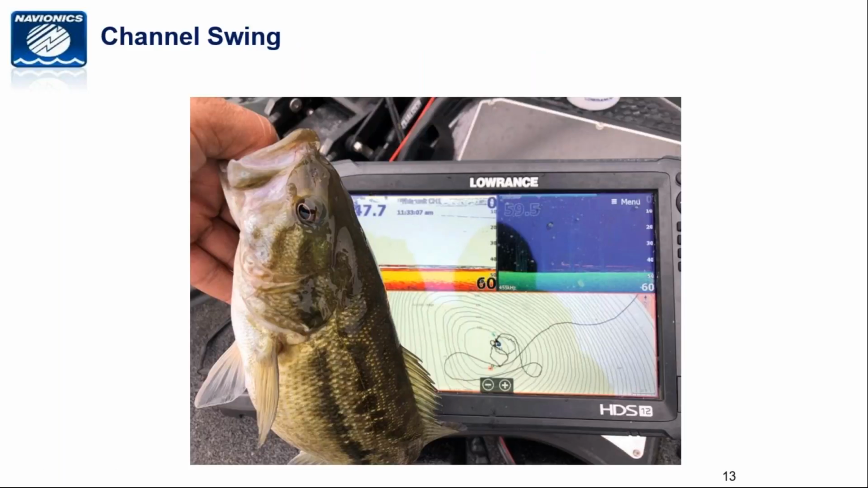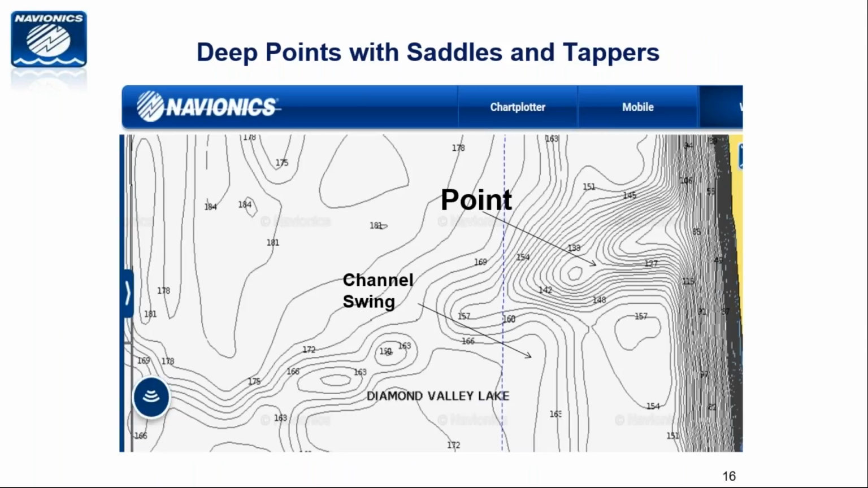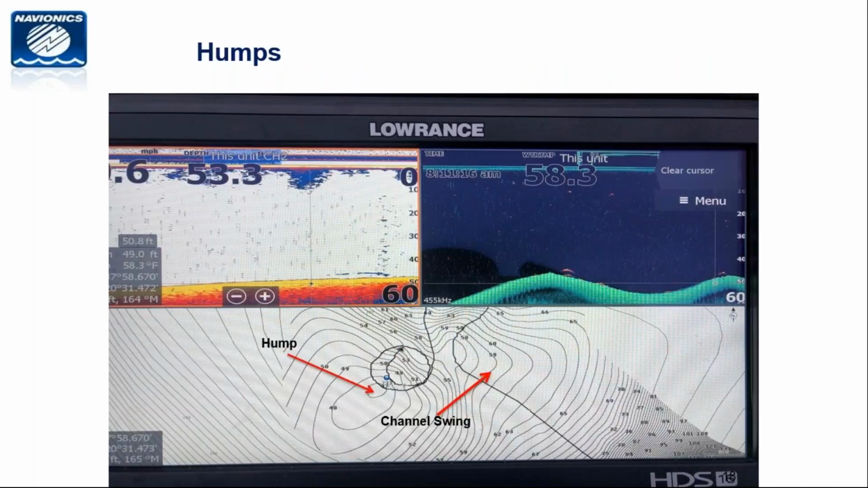When you find a spot that looks like this, this is where the 3 pounders were, right? You can look at the size of the arc to see that these are larger fish. So right here is probably a 3 to 4 pound spotted bass. Down there is probably a 2 pounder. Down there is probably a 2 pounder.